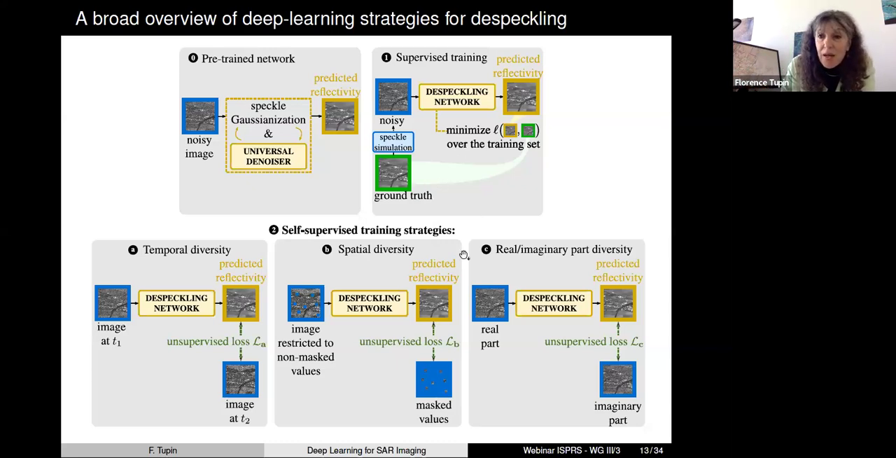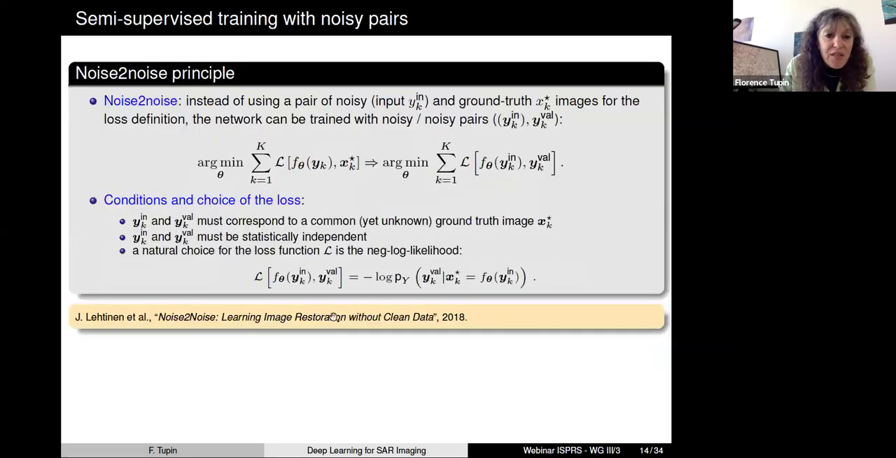So I will mainly describe another family, which is the family of self-supervised training, okay? And before diving into the different strategies that you may apply to do this kind of processing, I would like to present first this work of Lehtinen and co-authors, which has been published a few years ago, and which is a very interesting work. And what they showed in this paper is that you don't really need ground truth images to be able to train a network.